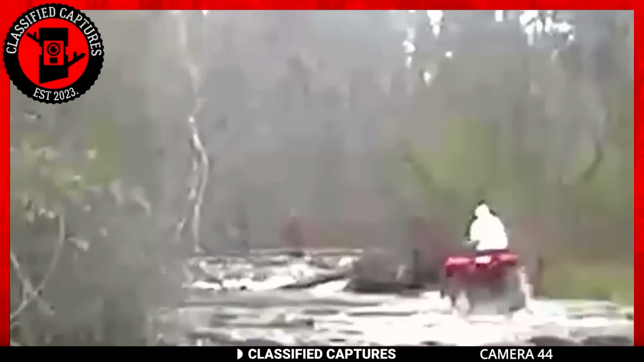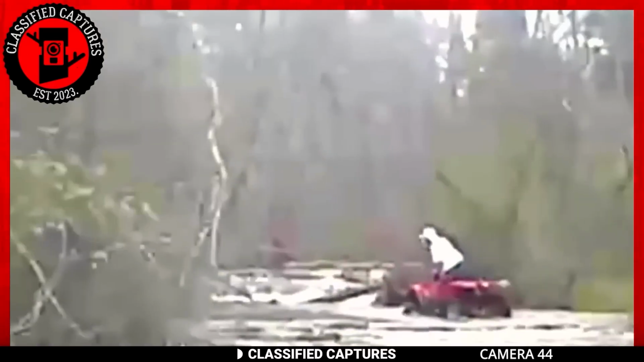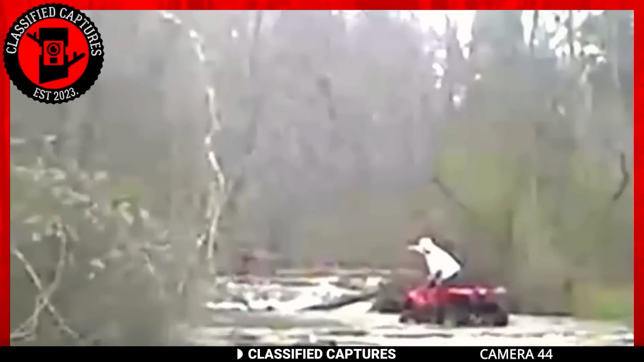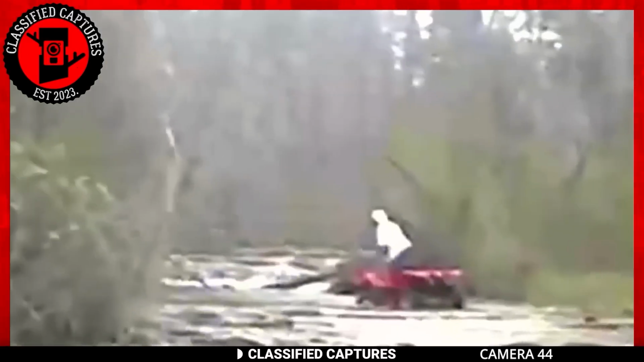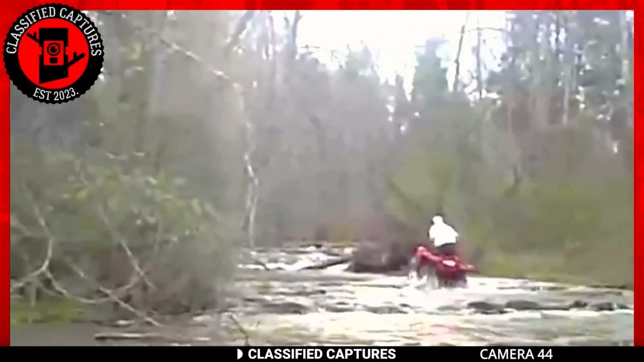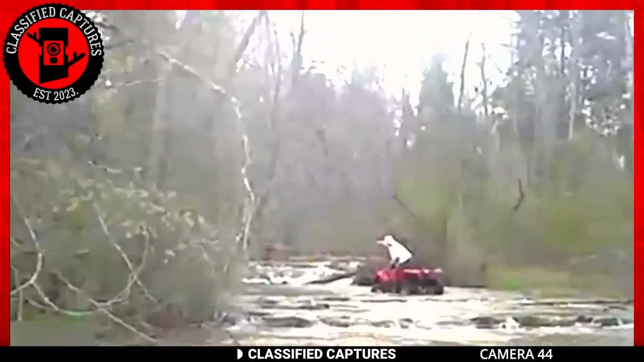This unexpected encounter prompted the man to halt his bike and point towards the enigmatic creature. While the footage is blurred, many who saw this were quick to label this cryptid being as the legendary Sasquatch. Given the poor quality of the footage, it's hard to confirm or disprove.